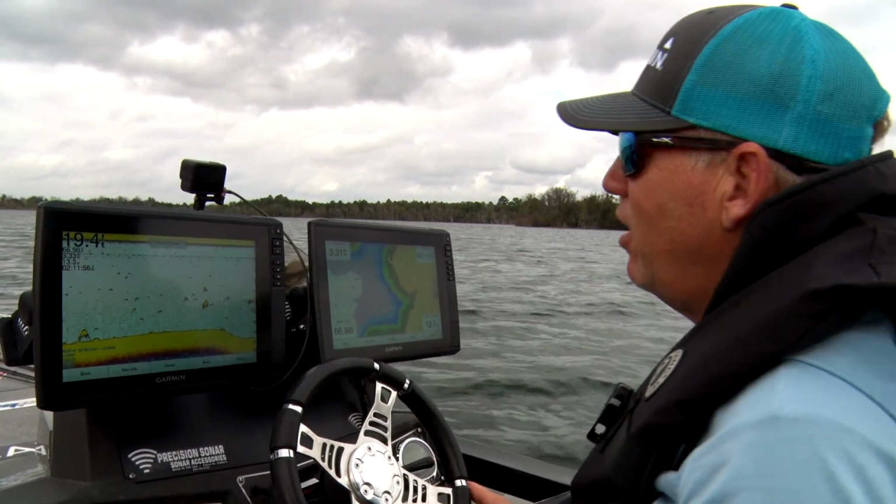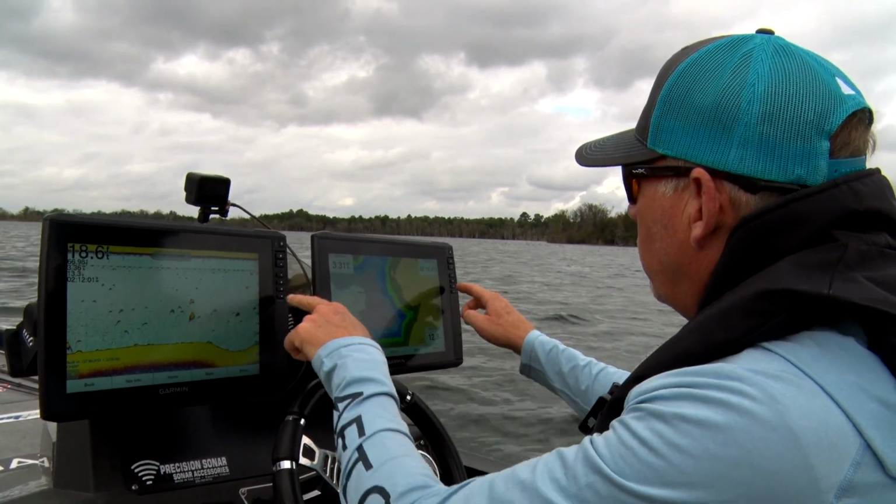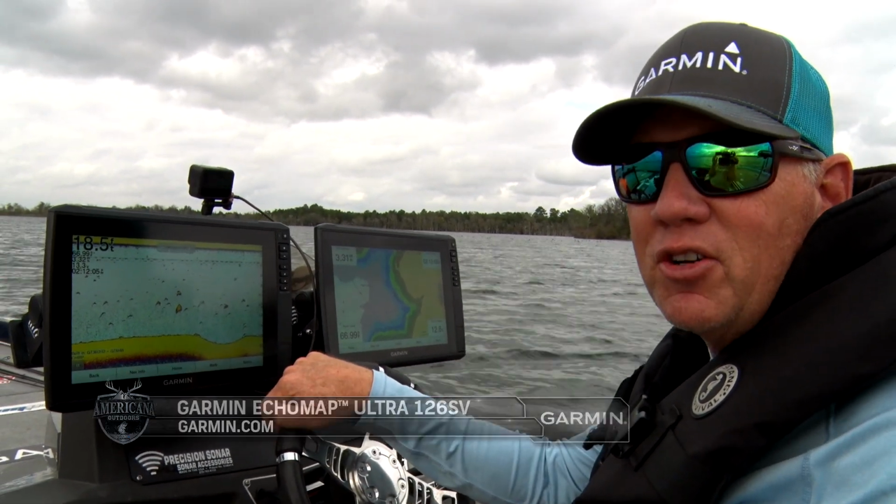So even at high speeds, if I'm running down the lake and I need to change my view, I hit 1, 1, 2, 2, 3, 3, 4, 4, depending on what view is going to help me most in that particular situation.